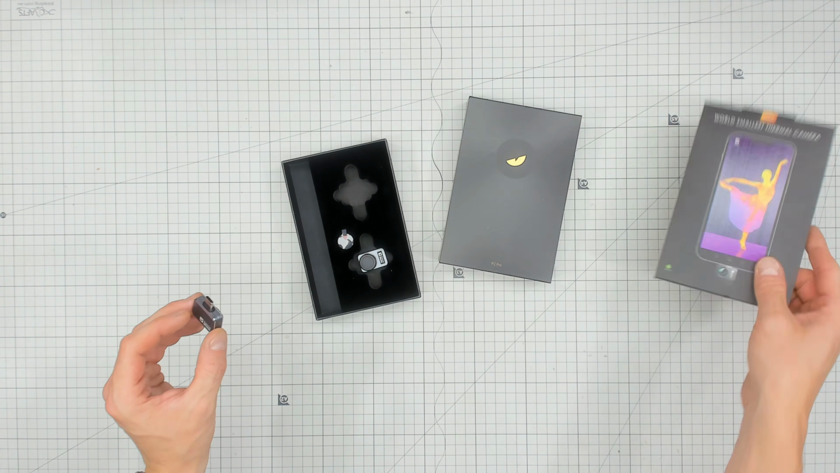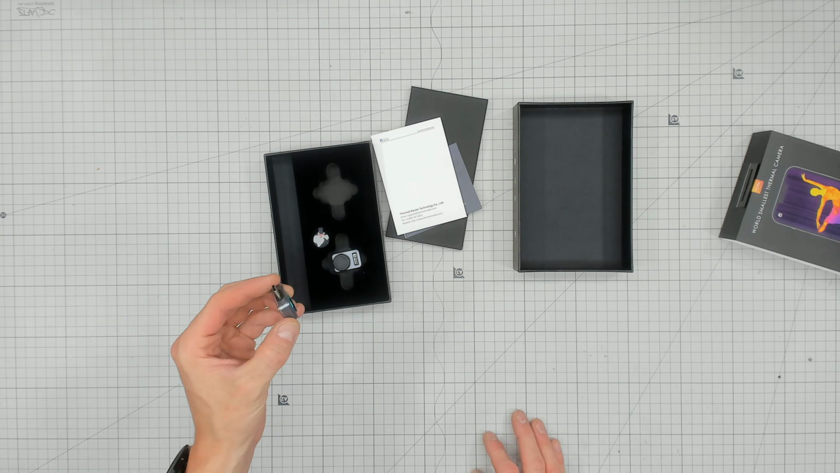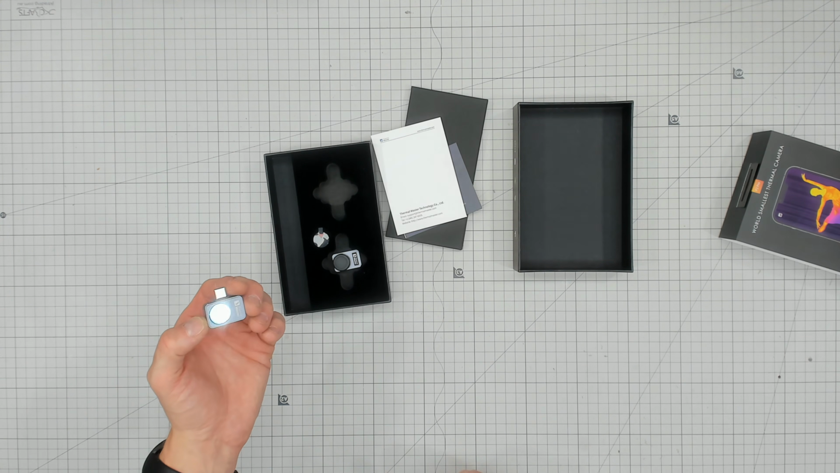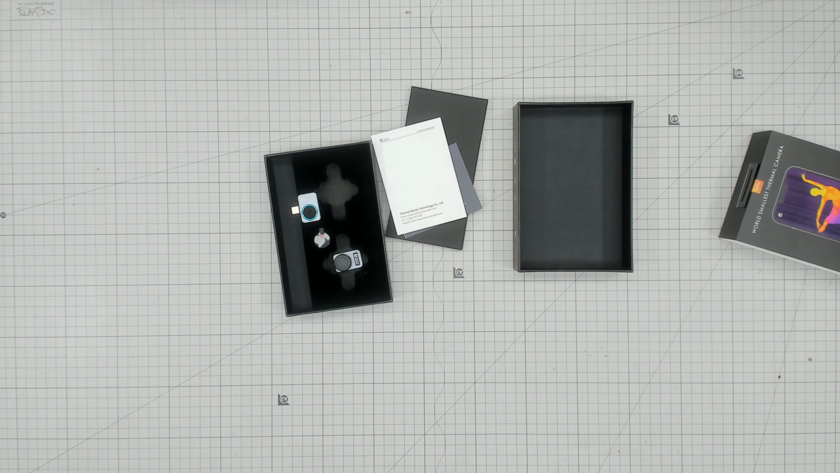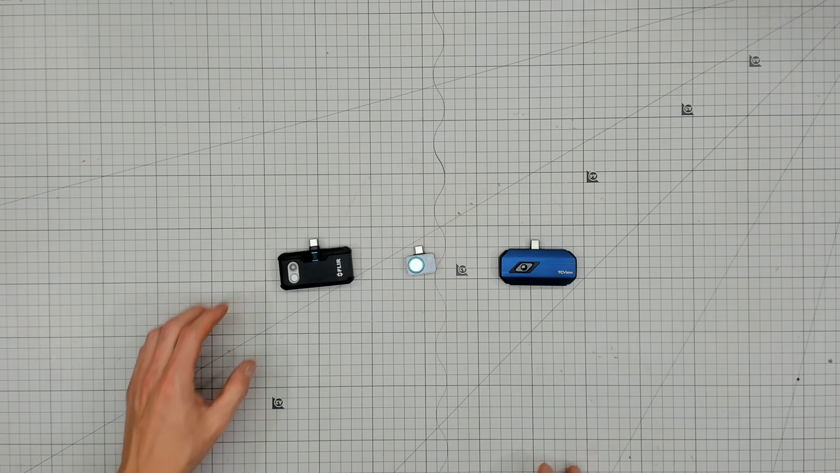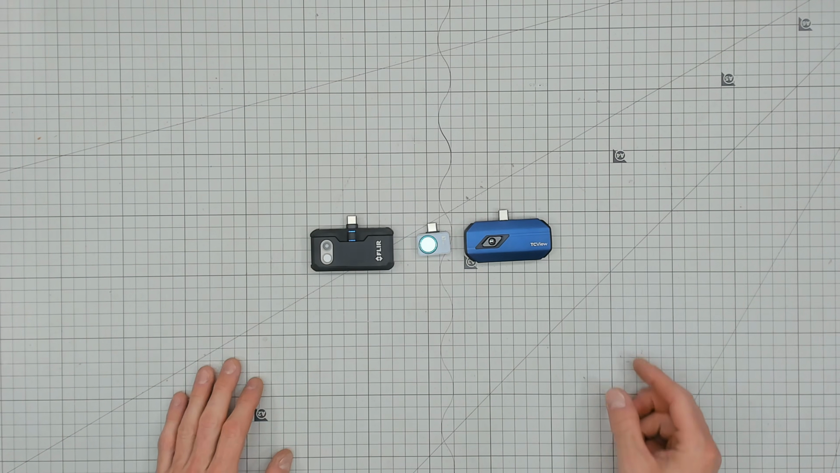winner. What it does not appear to come with though is a travel case, which is very problematic because this will get smashed up in your bag. They might have one available online though. So let's have a look at what this could do. Side by side, you can definitely see the difference in their sizing.